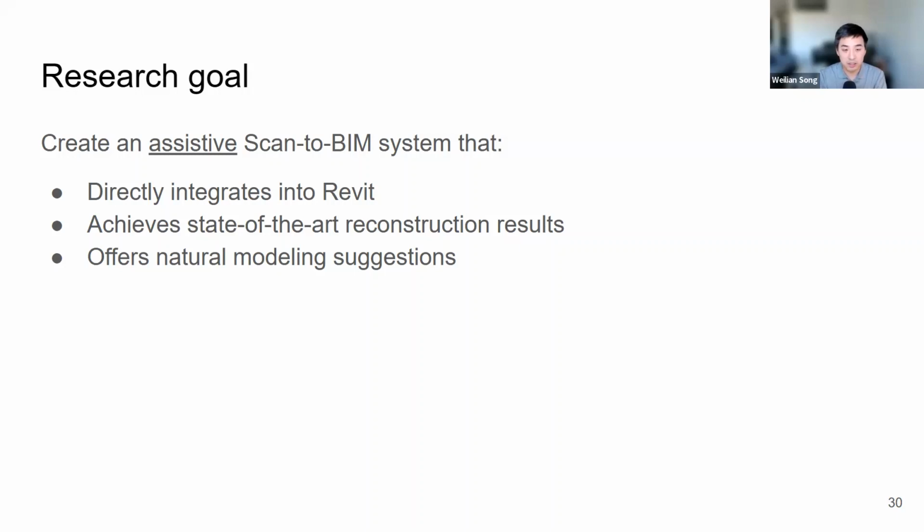And with the assistance it provides, it should offer natural modeling suggestions. That's kind of a research interest, because to offer natural modeling suggestions, we decided that we want to learn from real modeling sequences from architects. So that's also an avenue for new data, since there's not necessarily anything on the market for architect modeling sequences.